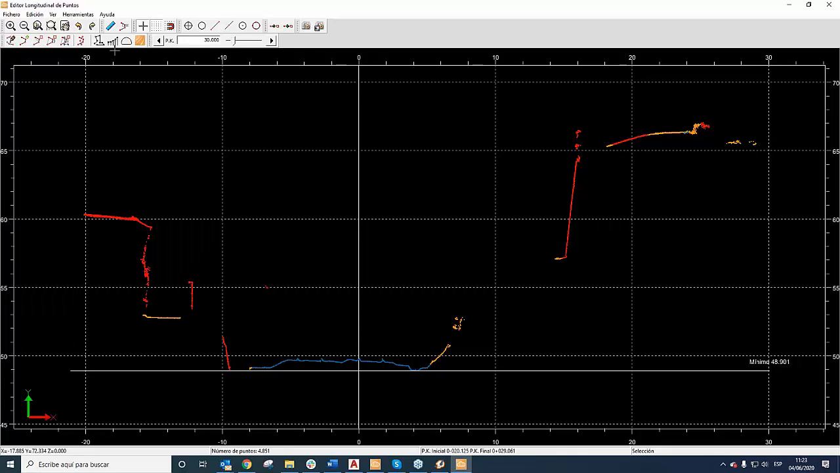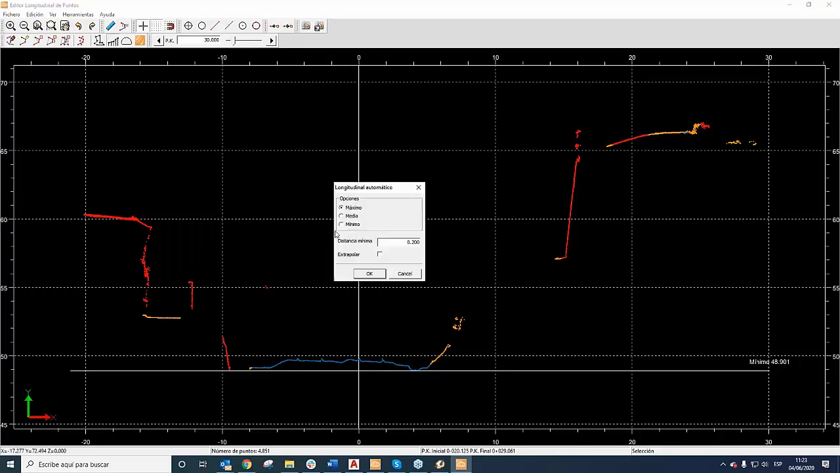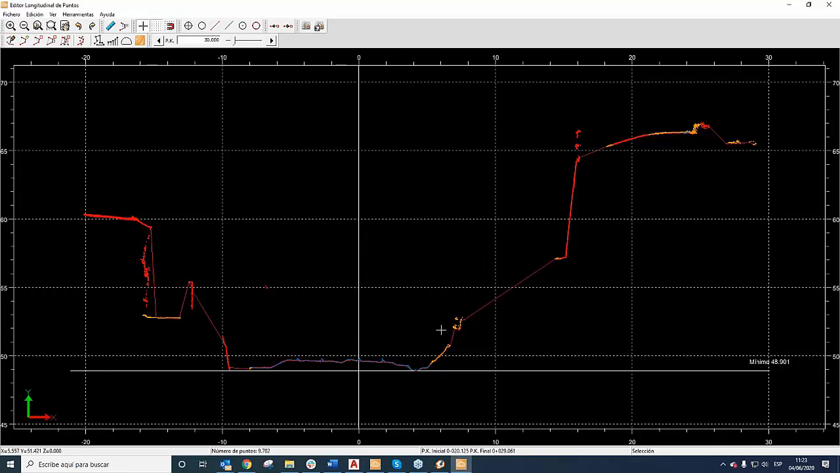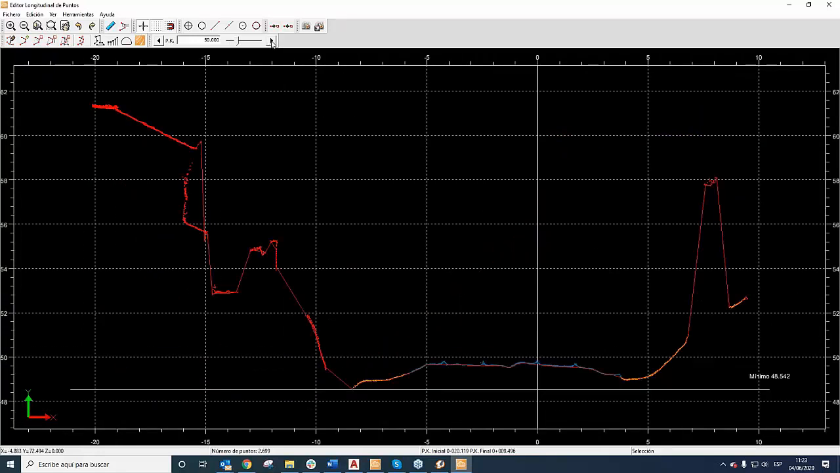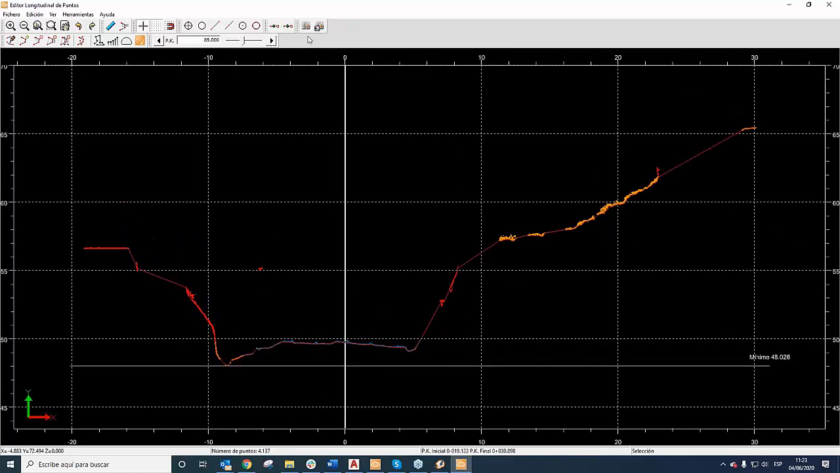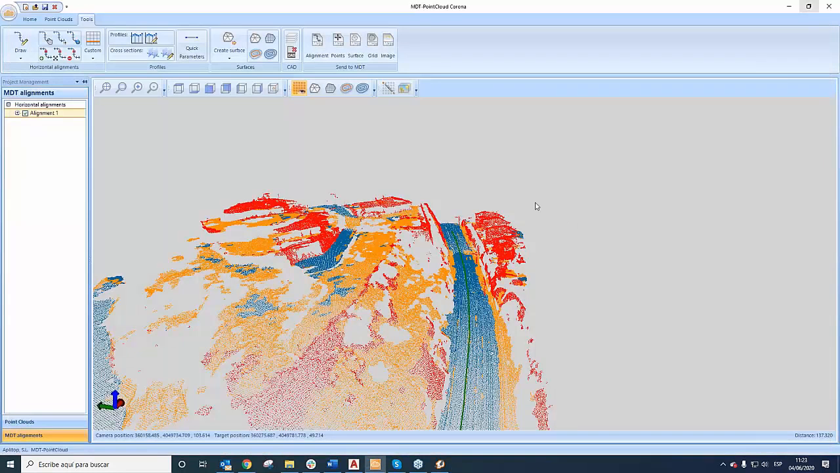But we prefer, or I am used to working with lines, so I'm going to create the same thing at 20 centimeters. I'm going to create the cross section by polyline. It's easier to analyze and to compare the different ways of making the cross section. Okay, I'm going to close.